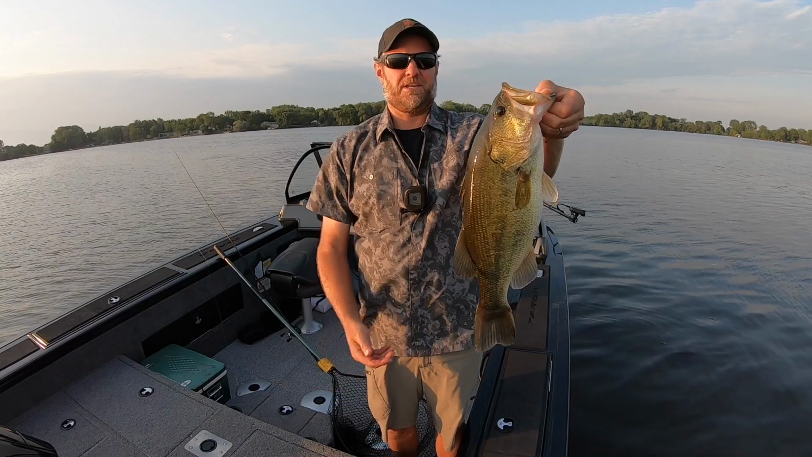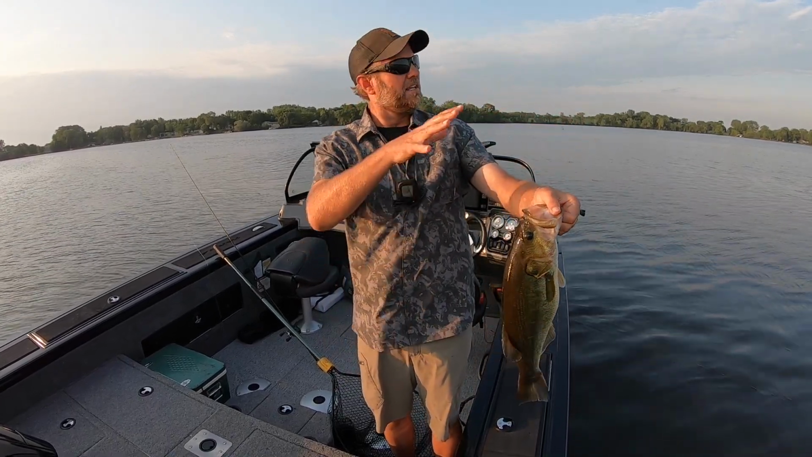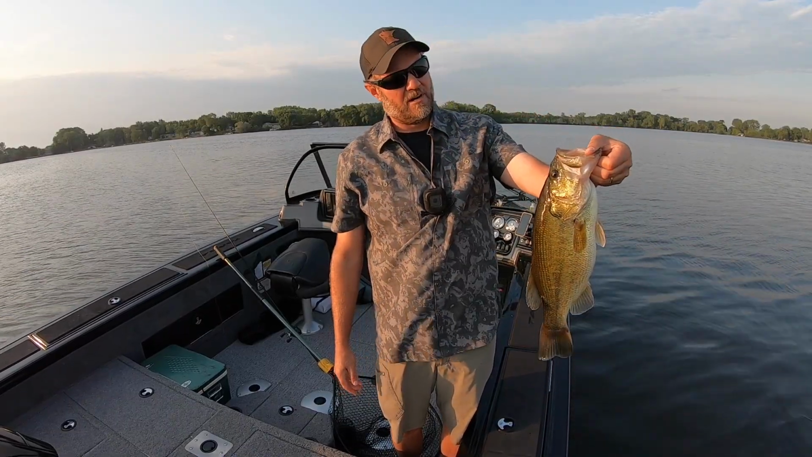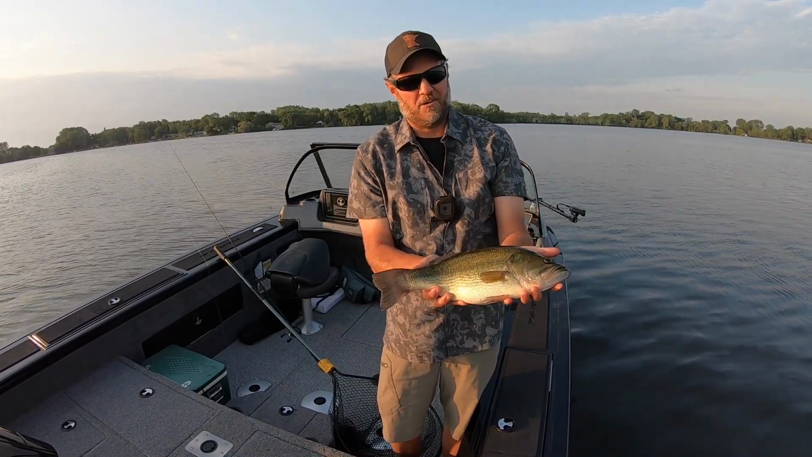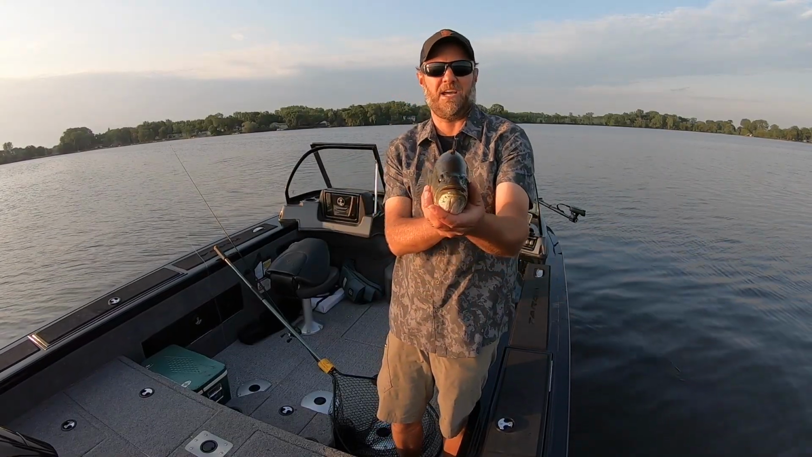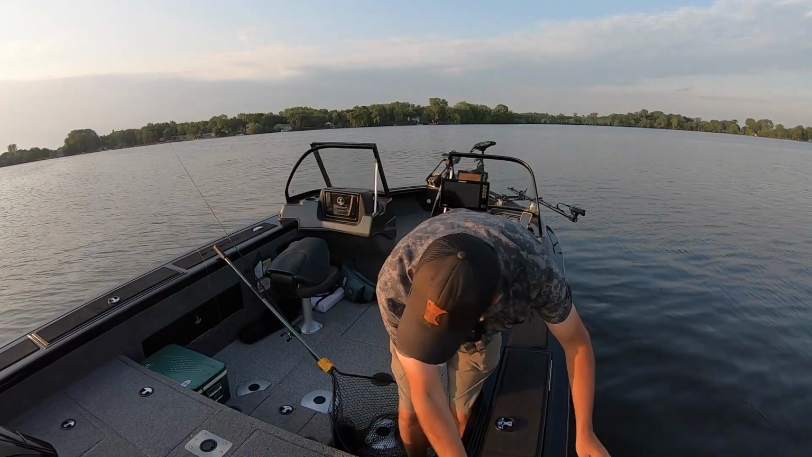That's a good one right there. It's just cool to see that grass, there's a lot of milfoil, a lot of coontail up here, and it's cool to see what it looks like on the live sonar. So that is just a beautiful northern straight largemouth. Look at how thick that dude is. I like it on the big worm.